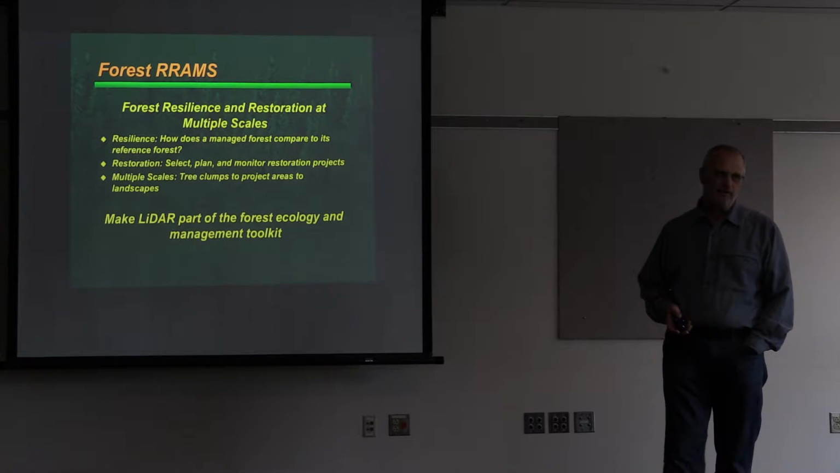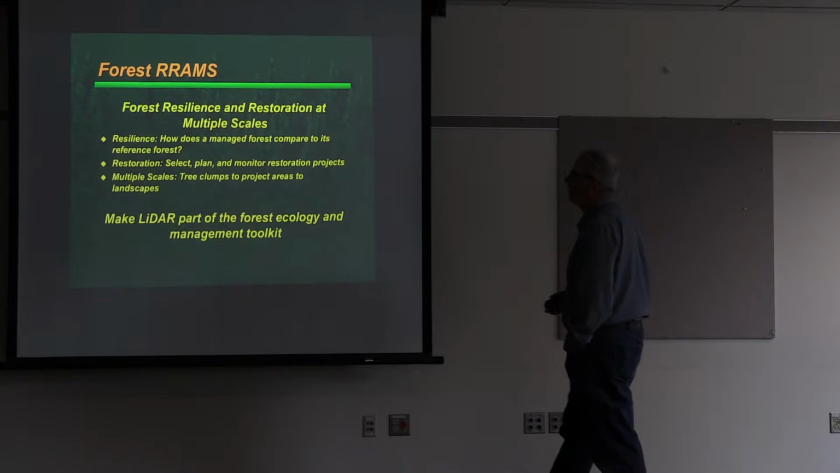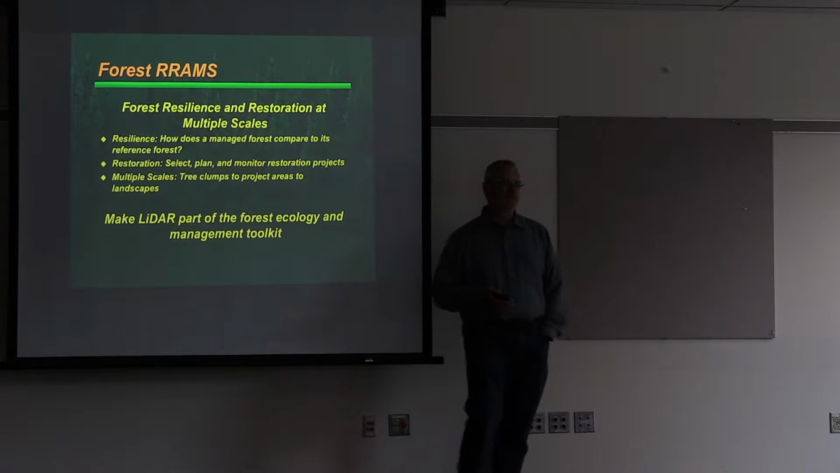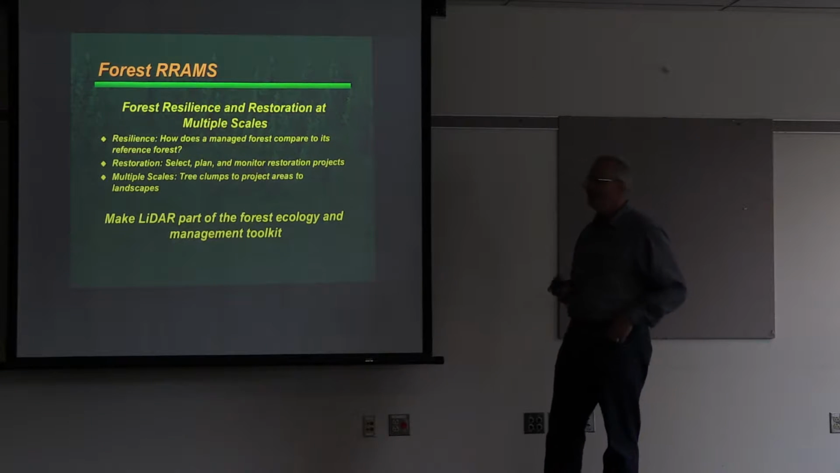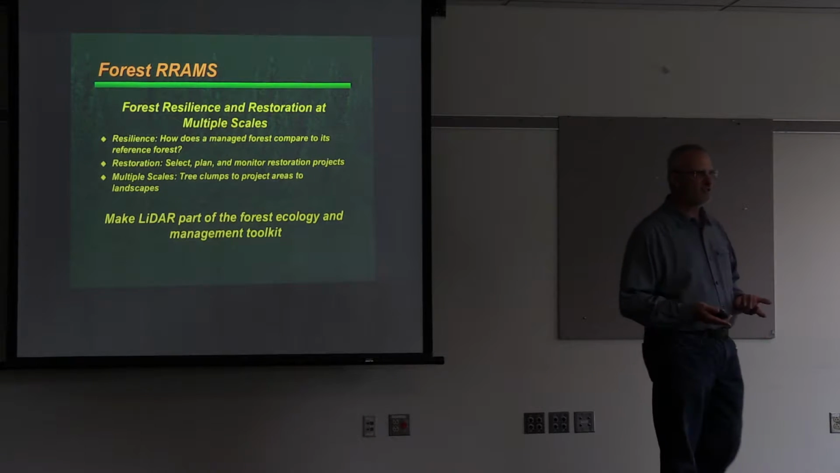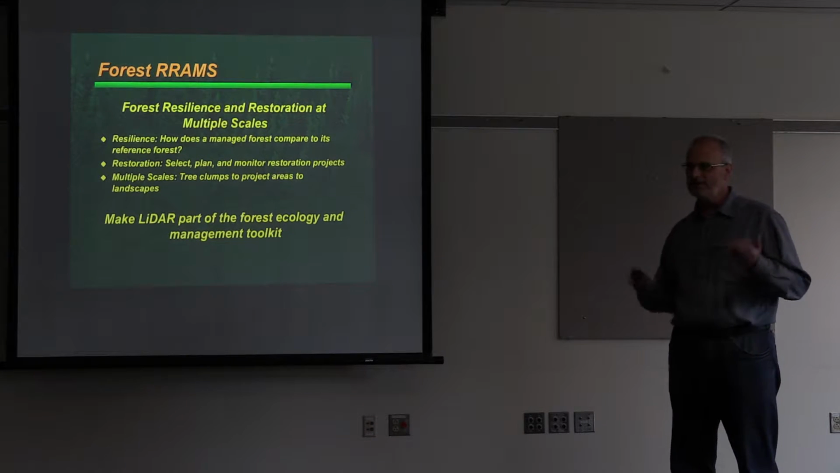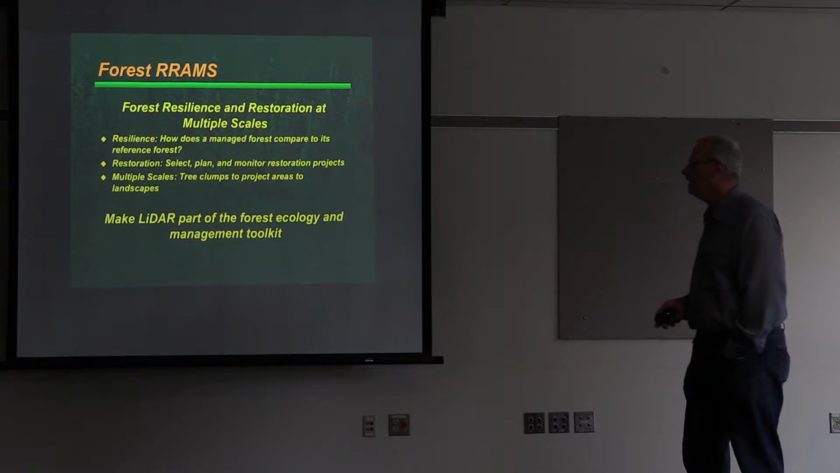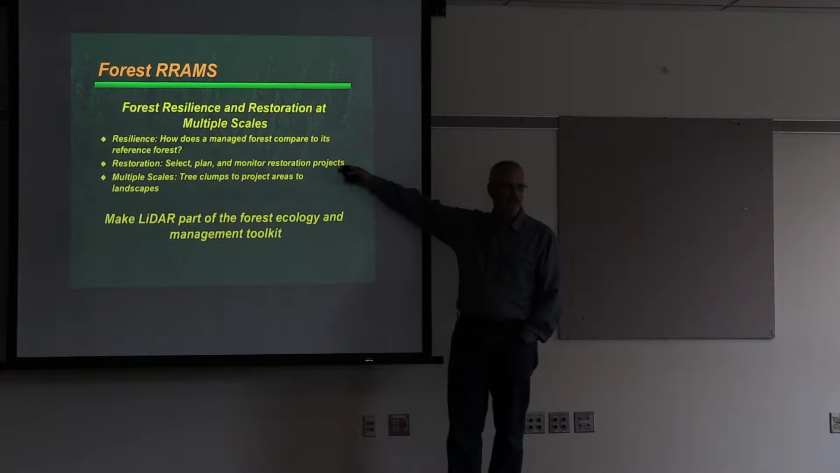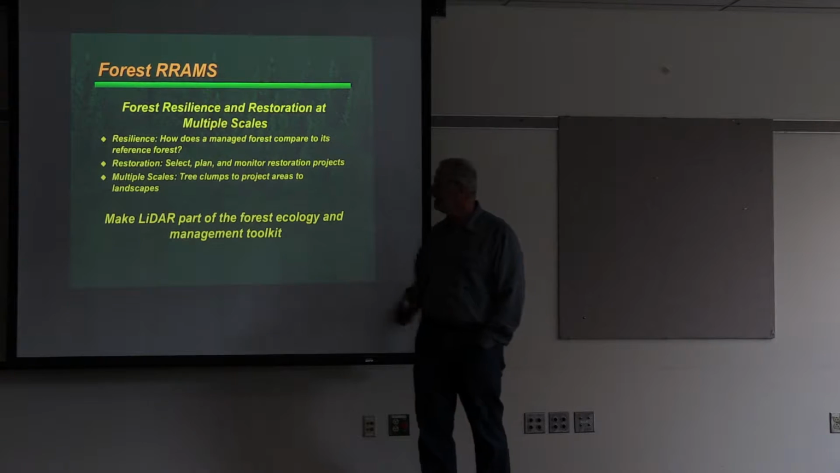So first, a little bit about us. We have a program that Derek and I both run jointly at the University of Washington that we call FRAMES, Forest Resilience and Restoration on Multiple Scales. What we really focus on is, given all the challenges that forests have today, climate change, a history of fire suppression in many places, droughts, insects, everything else, how do we help make forests resilient? How do we help managers select, plan, and monitor restoration projects, at multiple scales?